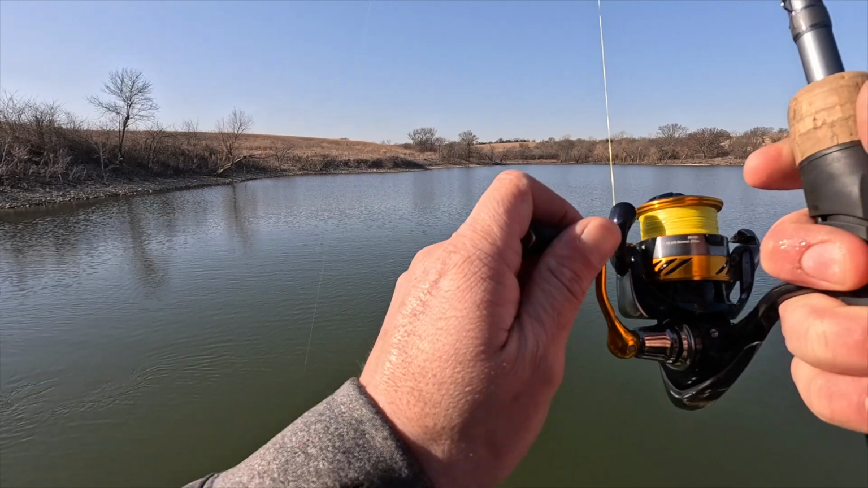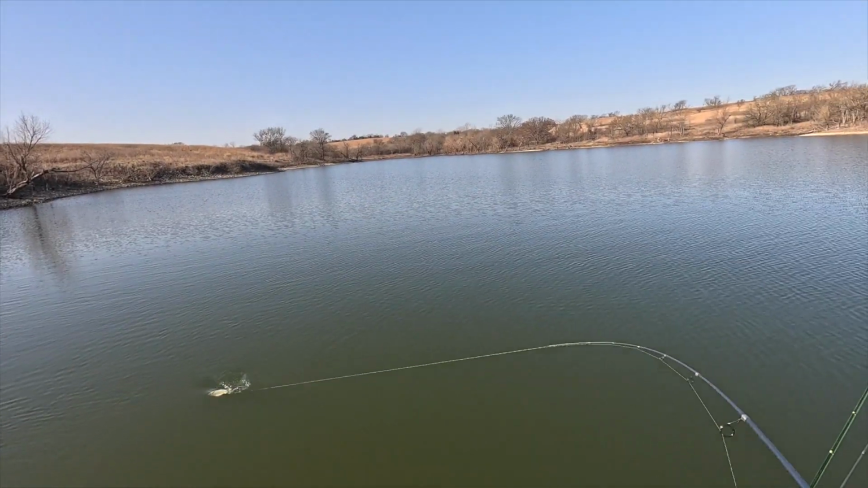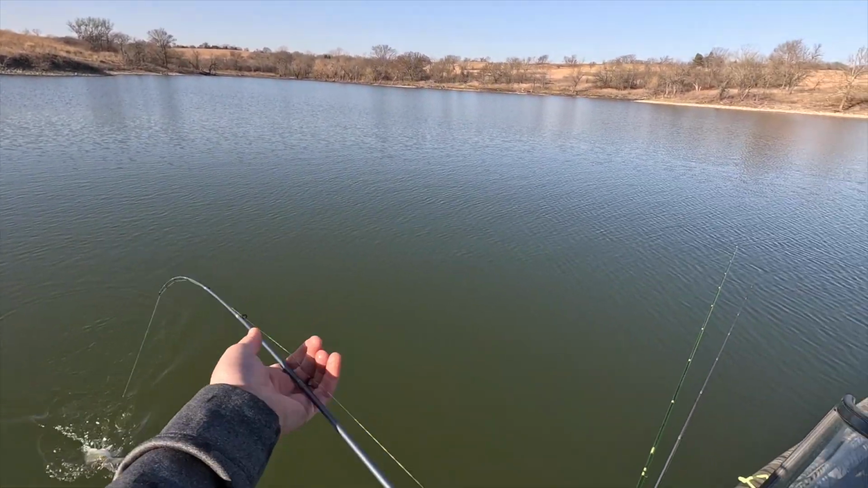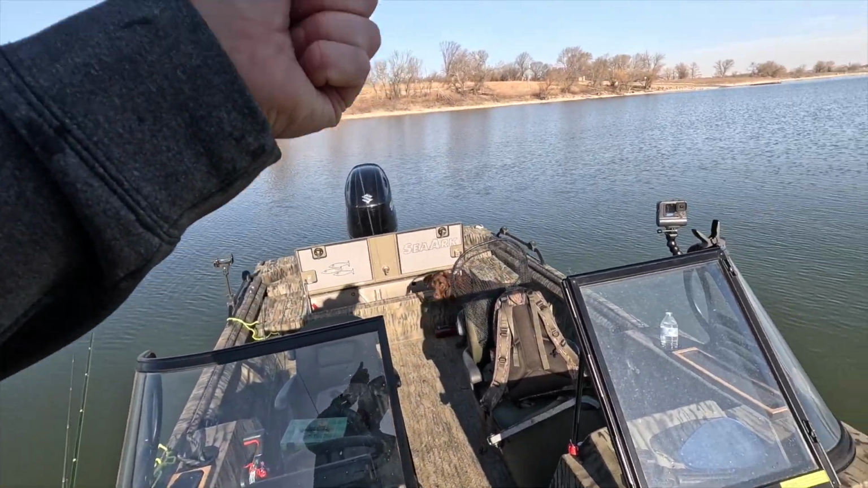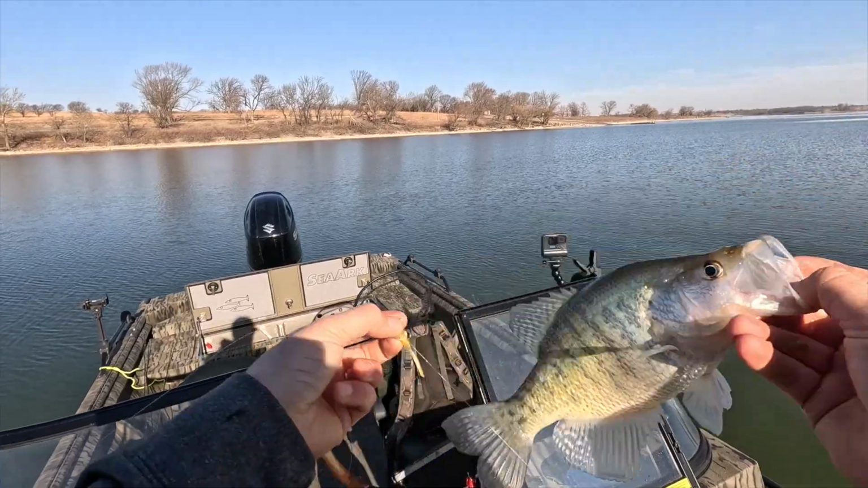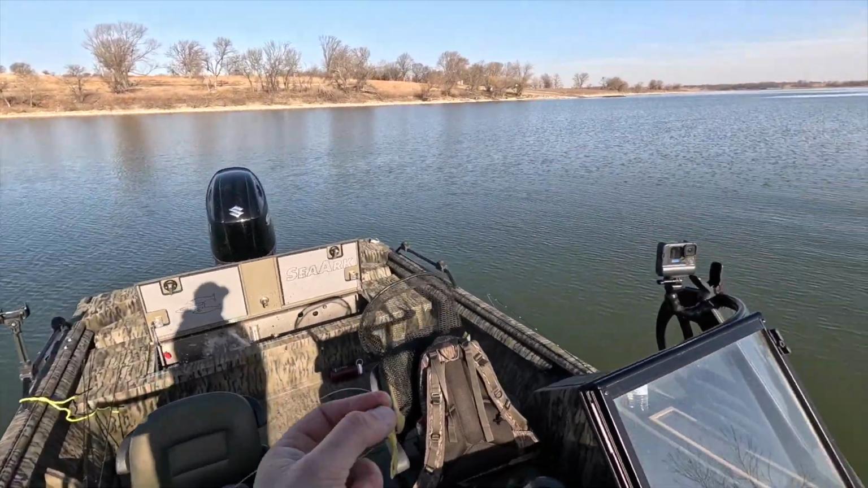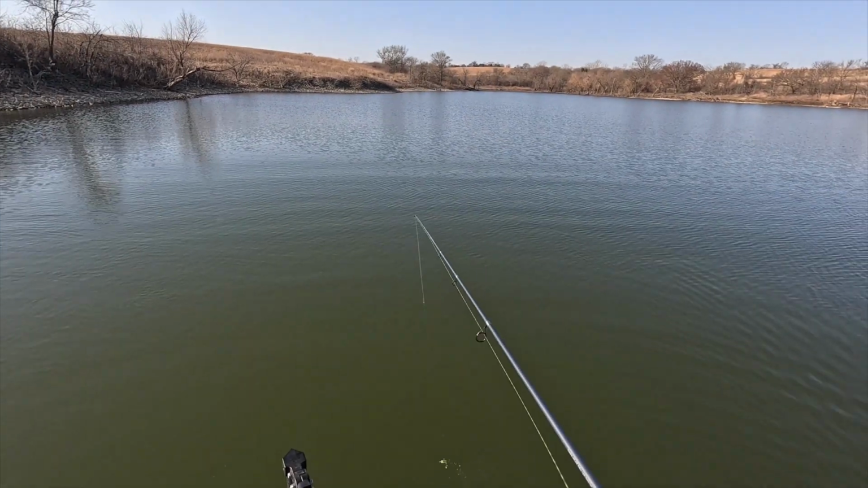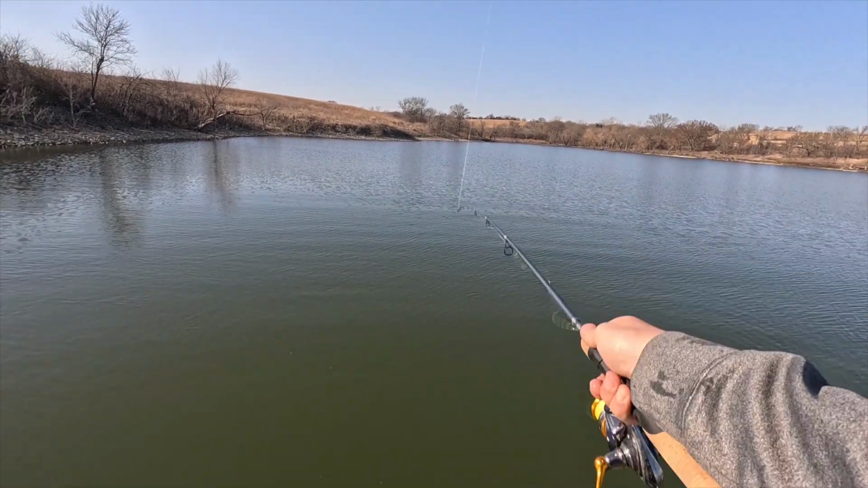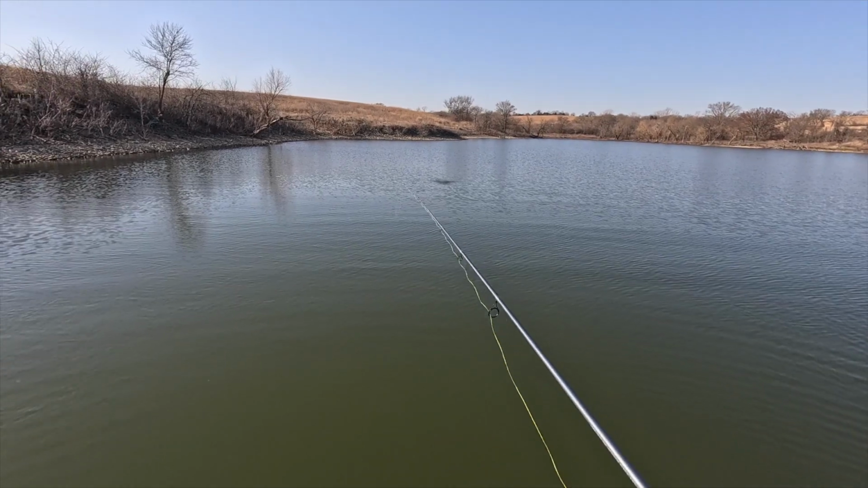Oh dang, that feels like a good fish. Oh, that explains a lot. Catch is a catch, I guess, right? That's a decent one too. Getting close to the spawn. They're all pre-spawn right now. Not quite in winter patterns as much anymore.